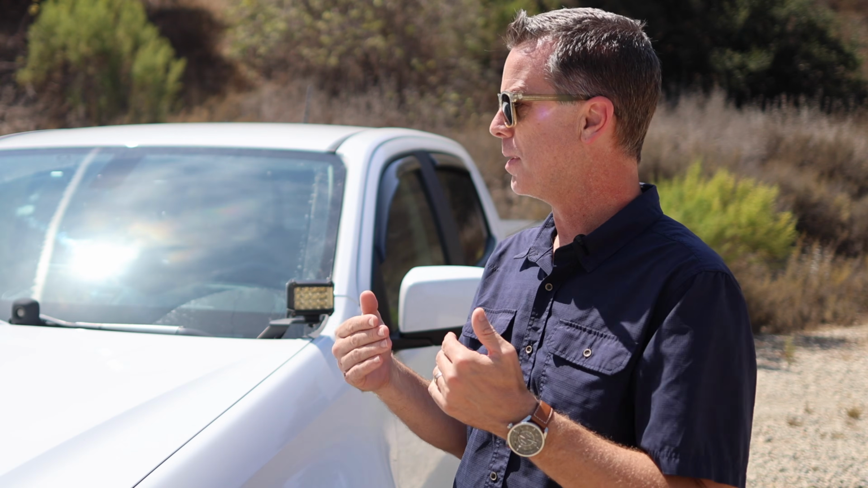Now, the next challenge is powering the camera, and you can power it two different ways. You can plug it straight into your cigarette lighter socket, or you can hardwire it into your car. I would recommend hardwiring it into your car, which is what I chose to do after the initial run through of this, because then it'll continue to power the camera even when the car is off, and it'll shut down the camera if it draws the battery too low.